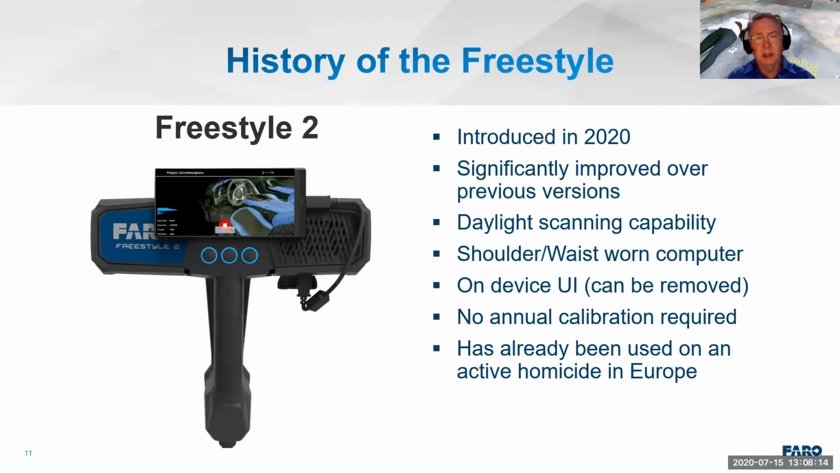Then this brings us to the Freestyle 2. Obviously, this is 2020, so we're introducing it this year. Significant improvements over the previous designs. It actually does have daylight scanning capability. The unit or the computer for it is actually worn on your belt or on your shoulder, and then we're using an on-screen device or a phone actually as the UI or the user interface for it. I think an important note is that there's no annual calibration required for this device. And even though we just introduced it, it had already been used, as my British friends would say, in anger on a homicide case in Europe already.